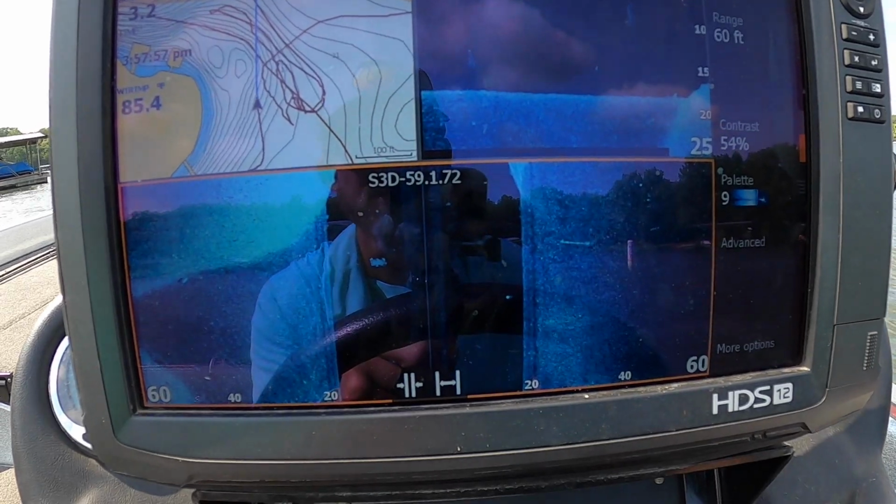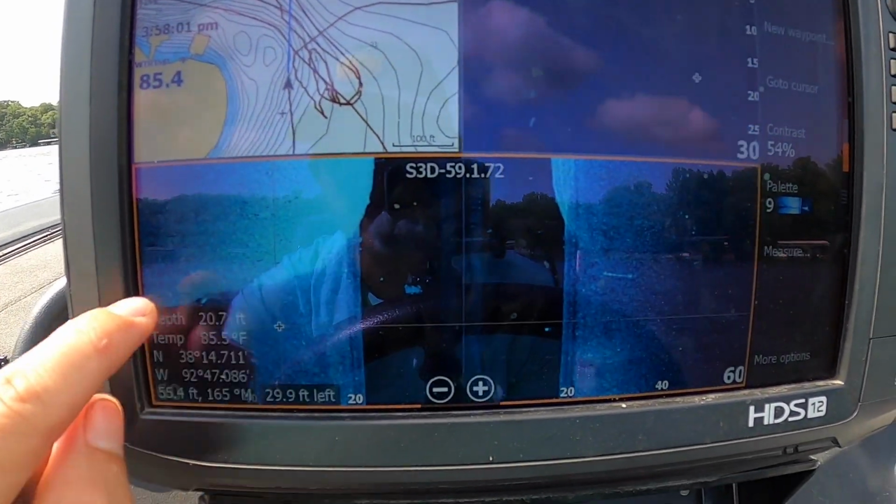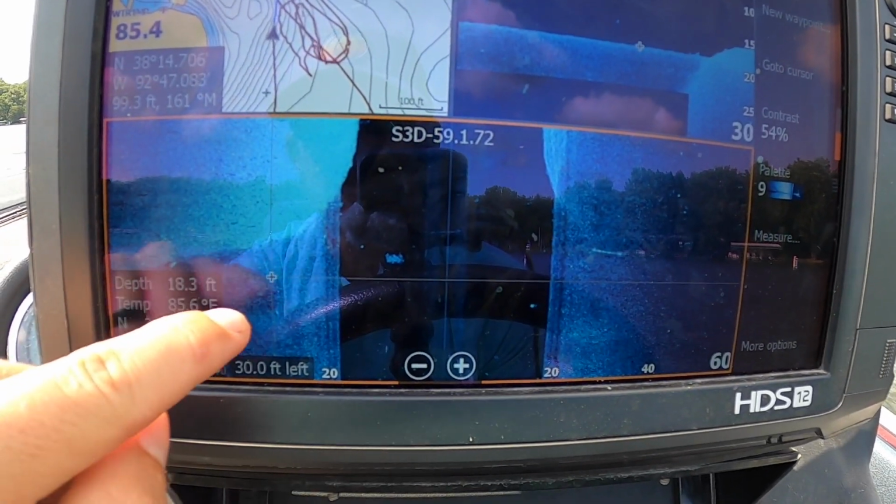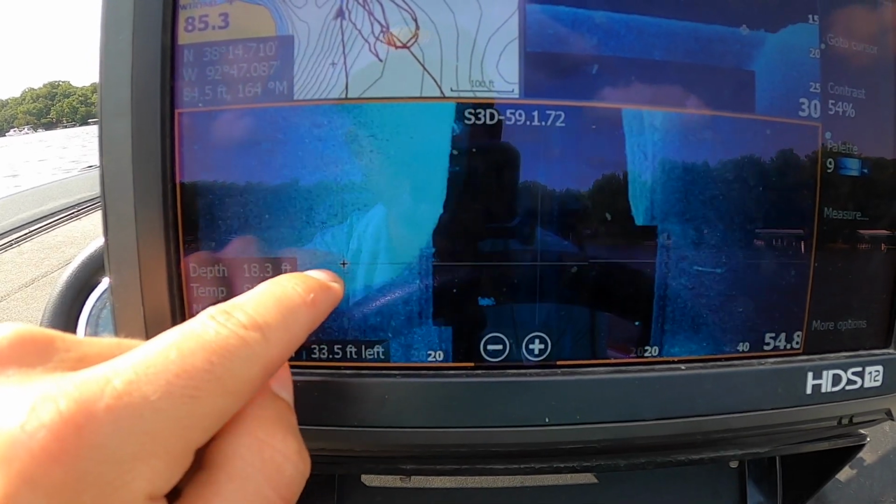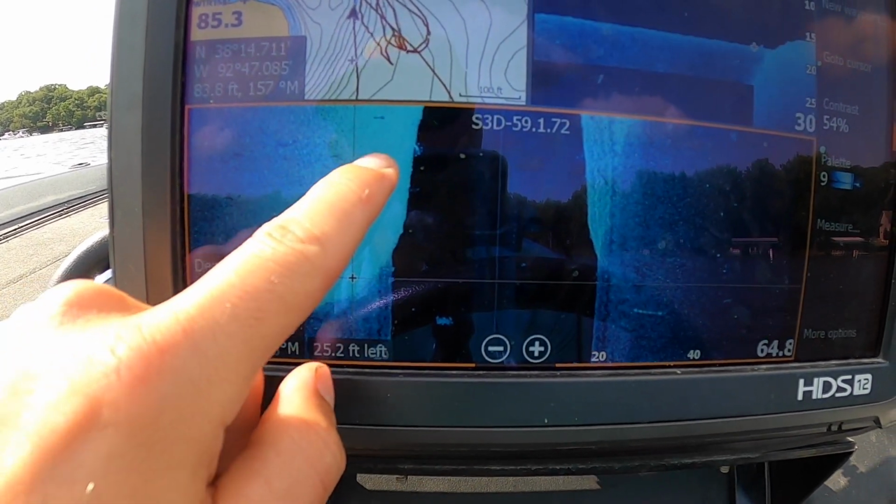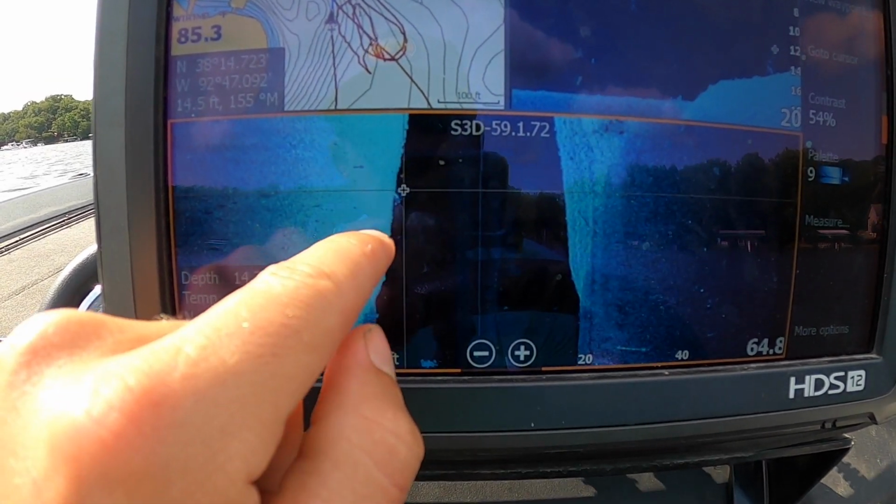I'll show you another example here of a bottom composition change. You can see it already big time. So basically you've got a very soft mud bottom here, and then up here you have a very hard rock bottom. You got a very small little brush pile there. That's all you need though.